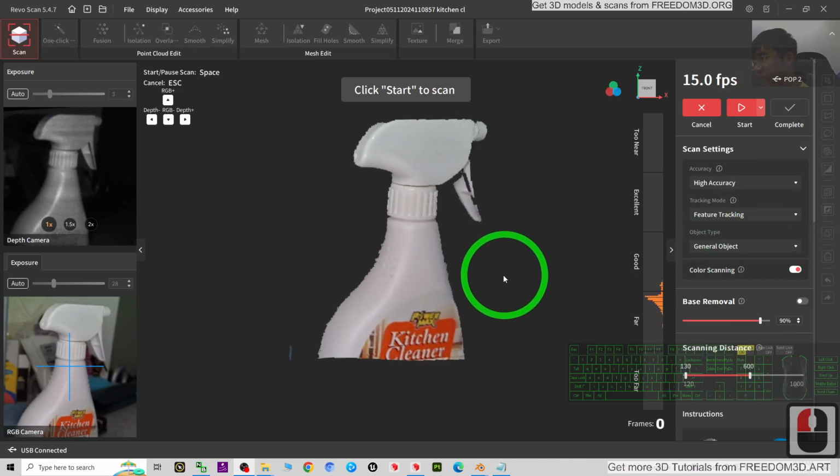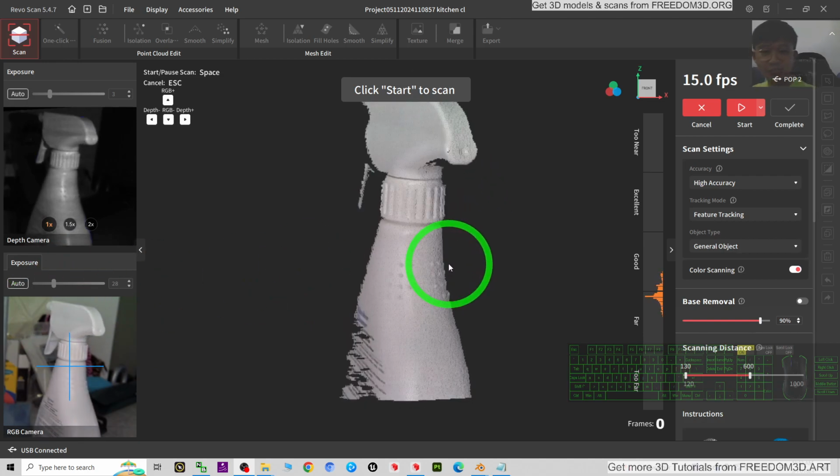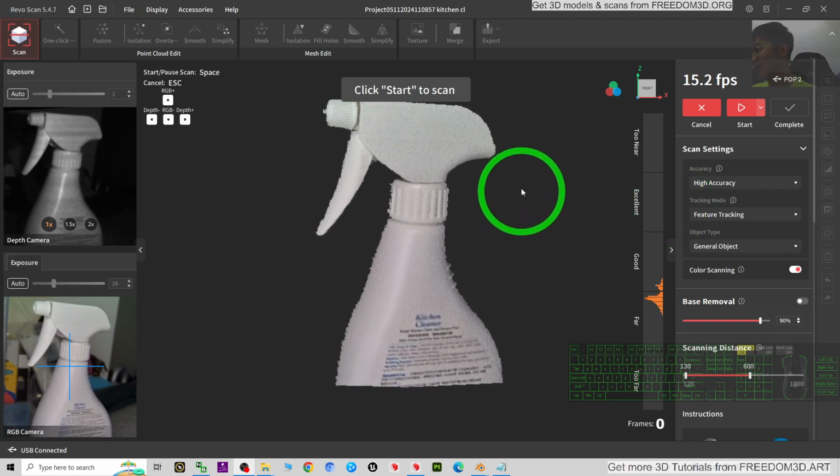Today I'm going to show you how to make this kitchen cleaner bottle just by using 3D scans and modeling skill. Right, so starting from now, I'm going to show you step by step.